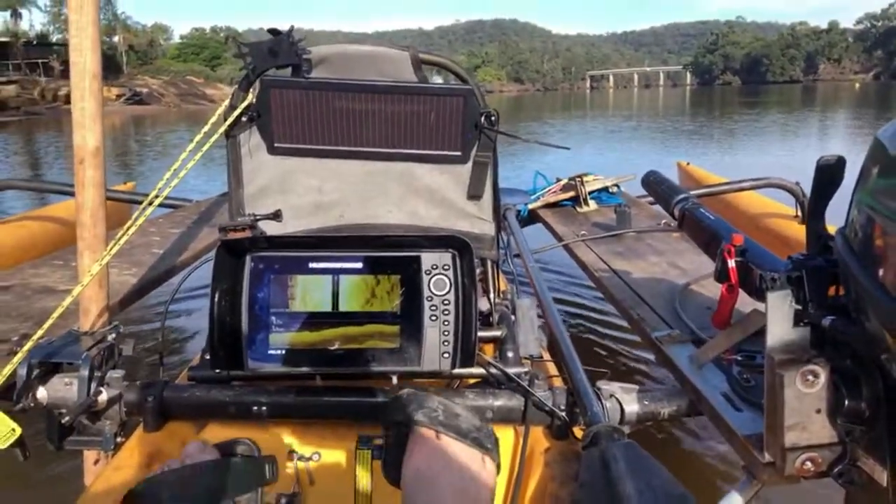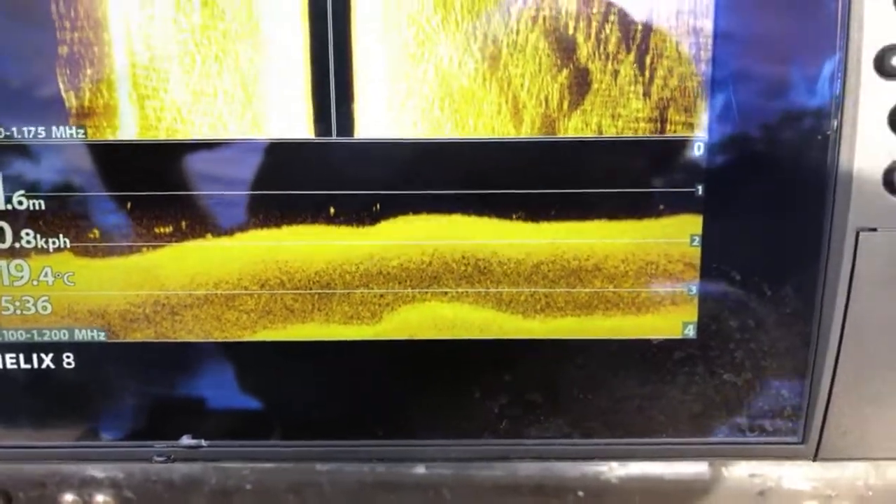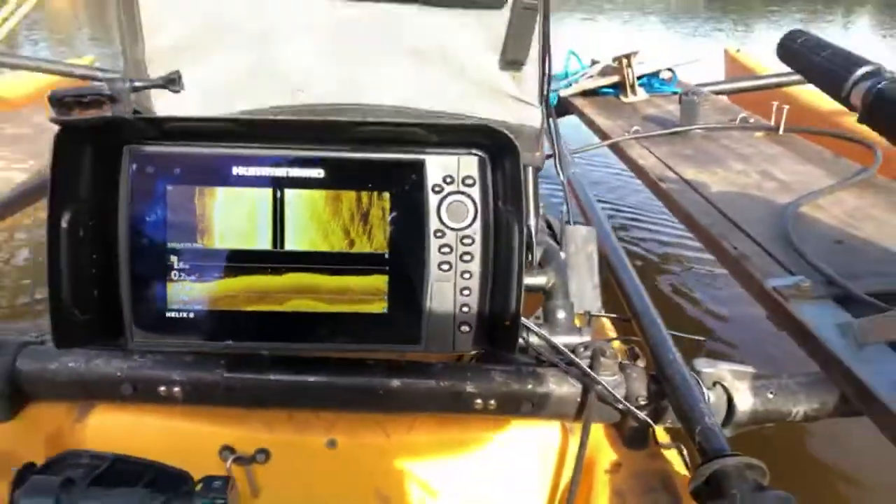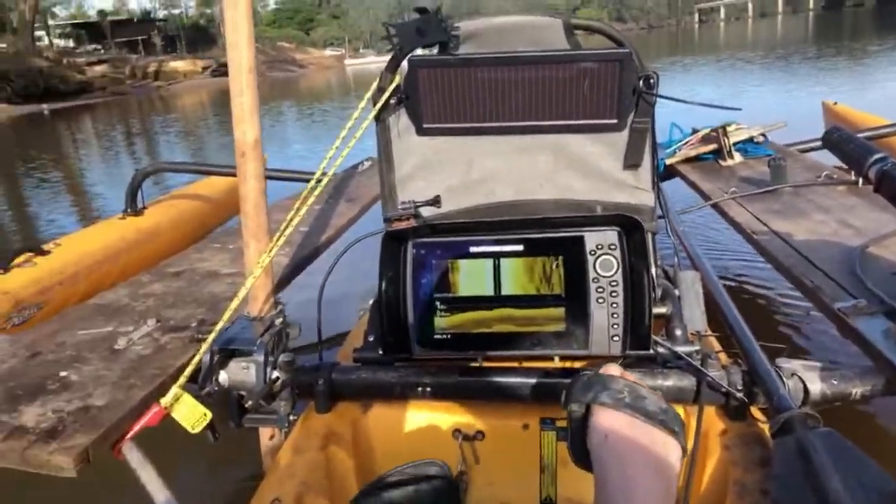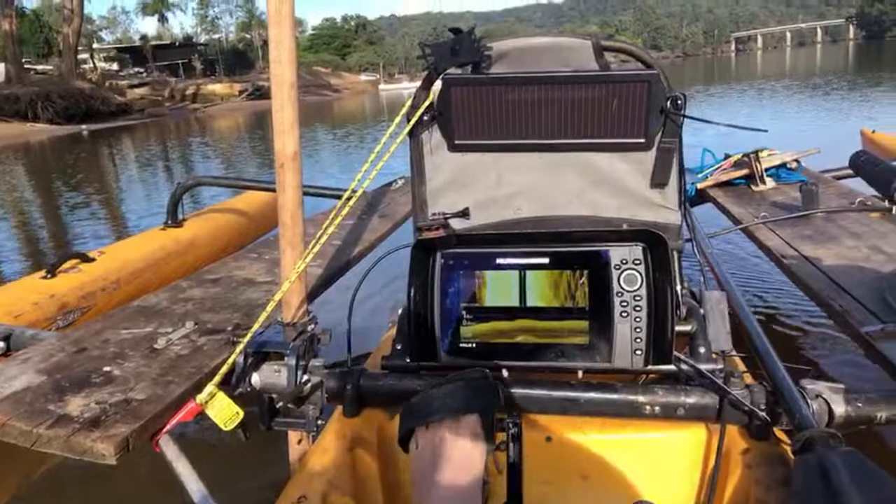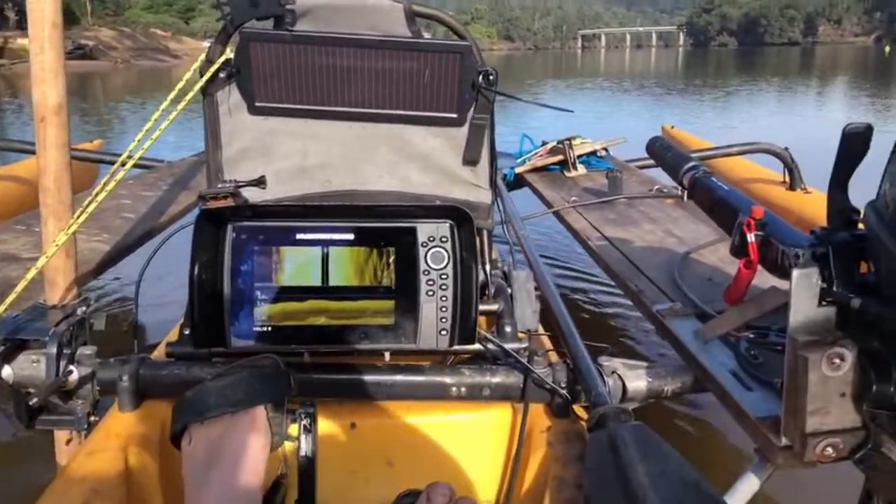There's still a stack of debris in the water. If you look at the sonar there, all these little dots, they're showing that there is lots of debris still in the water floating around. Actually saw a couple of trees floating down the water as well. And that was, the flood was weeks and weeks and weeks ago. So there's still a whole heap of junk floating down the river.